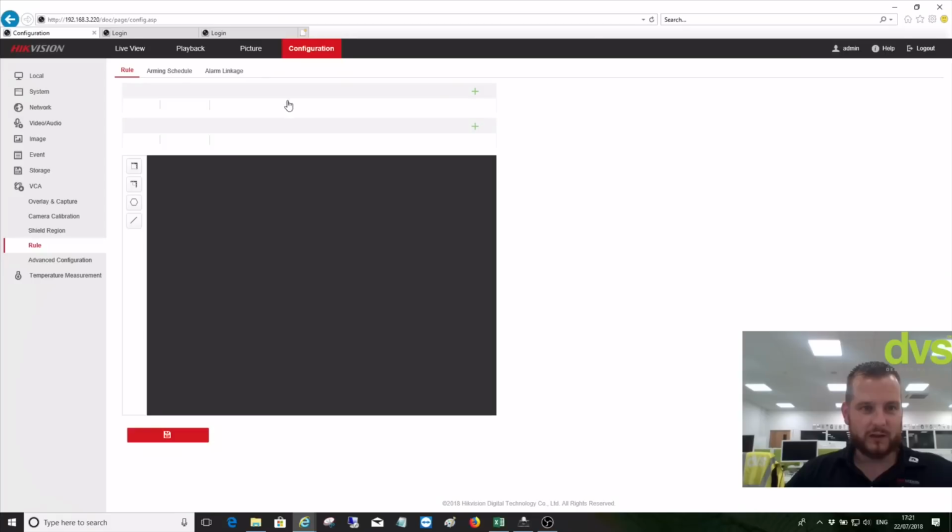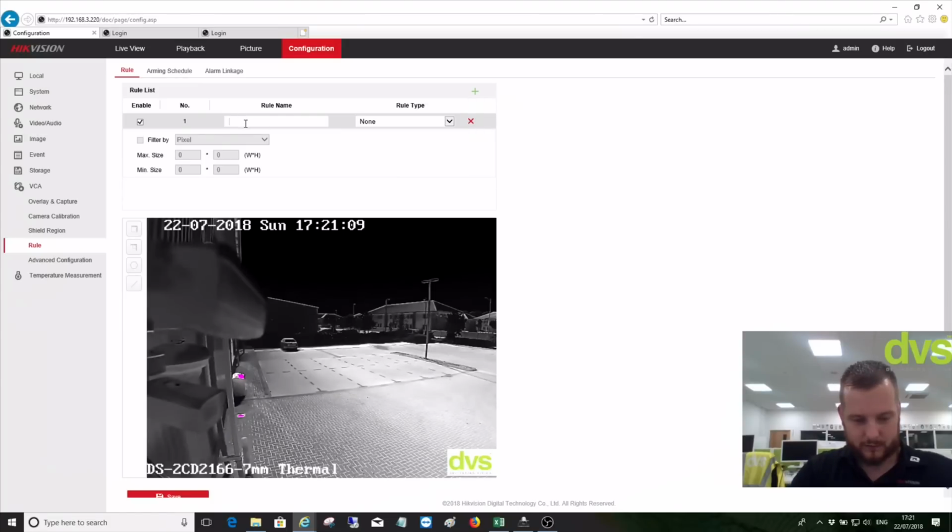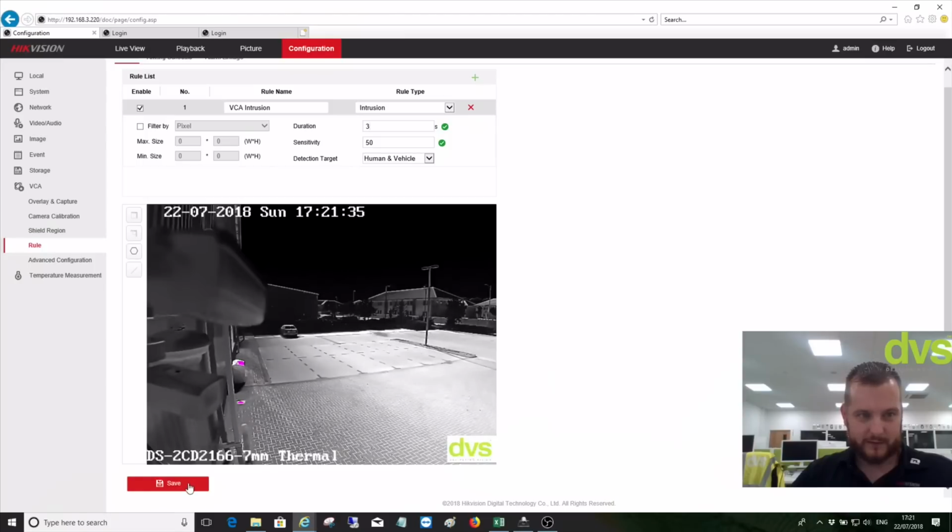We'll go to the rule. So we're going to add a VCA rule in. So VCA, and we'll put intrusion. So we're not going to filter by pixel size or maximum and minimum. We're going to say the duration is 2 seconds, sensitivity is 50, and detection type is human and vehicle. We'll just put that to 3. Click save.